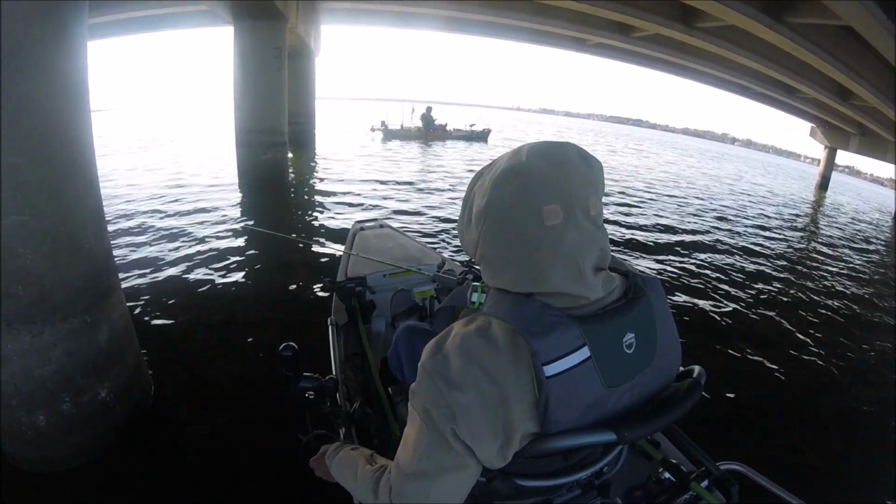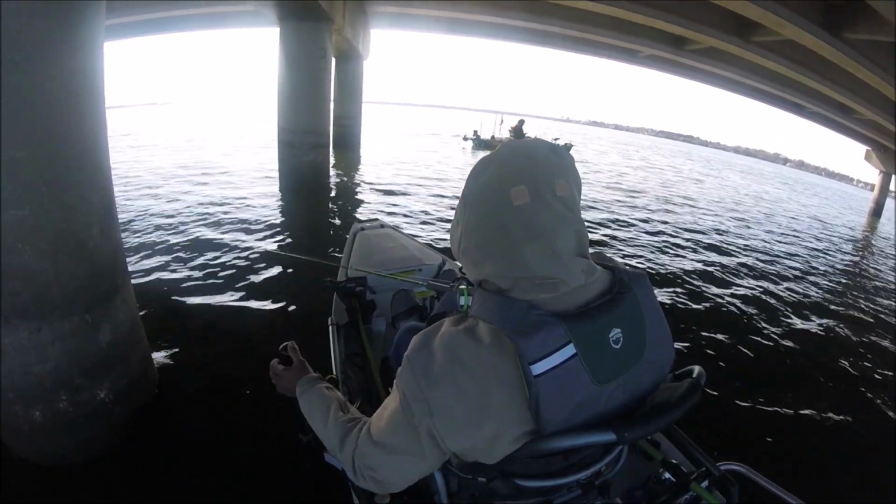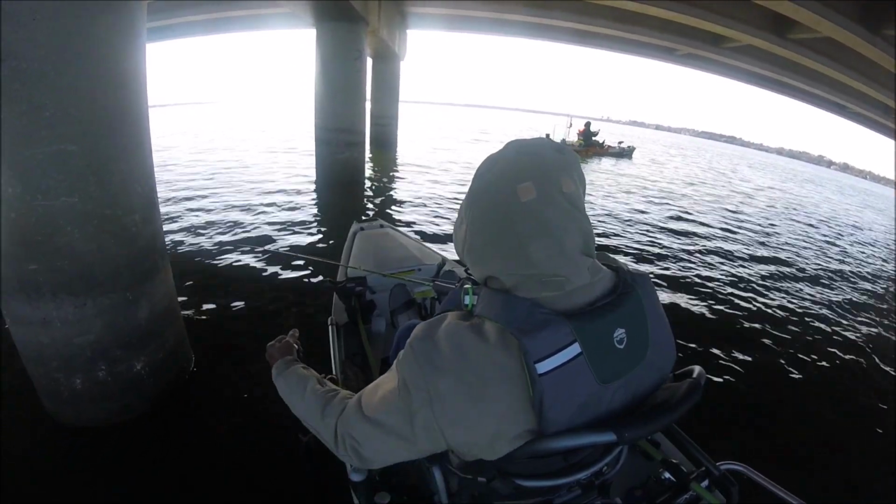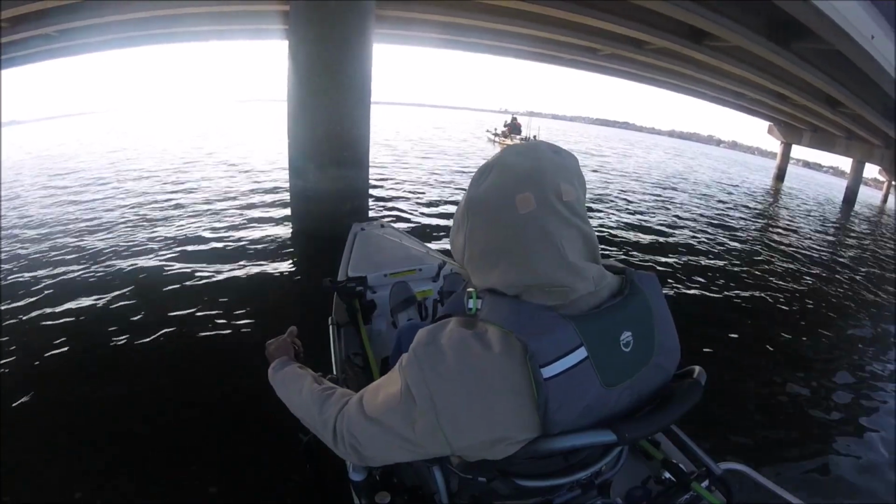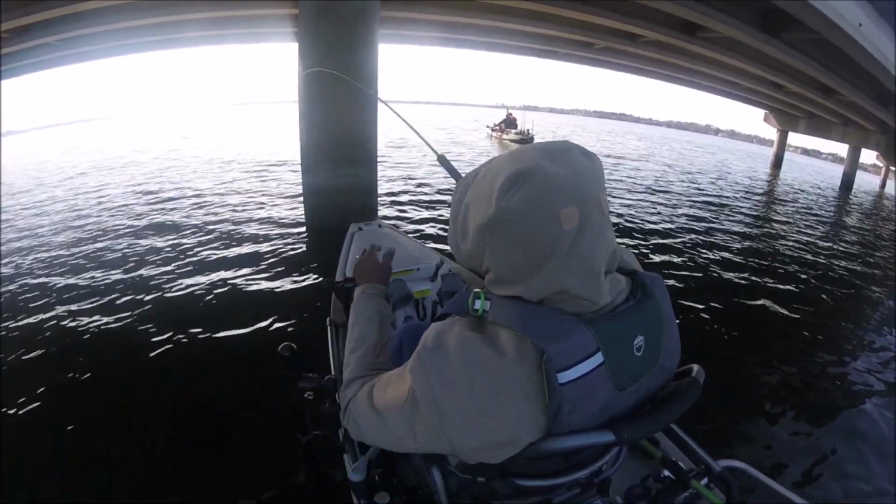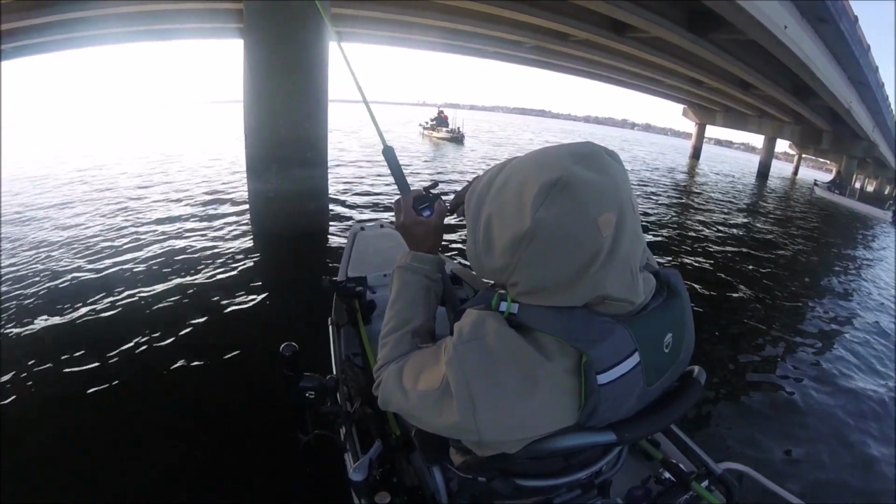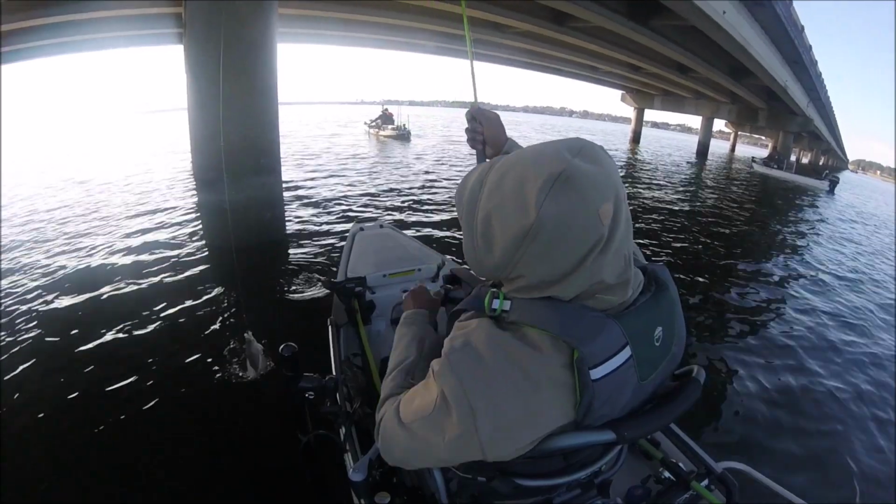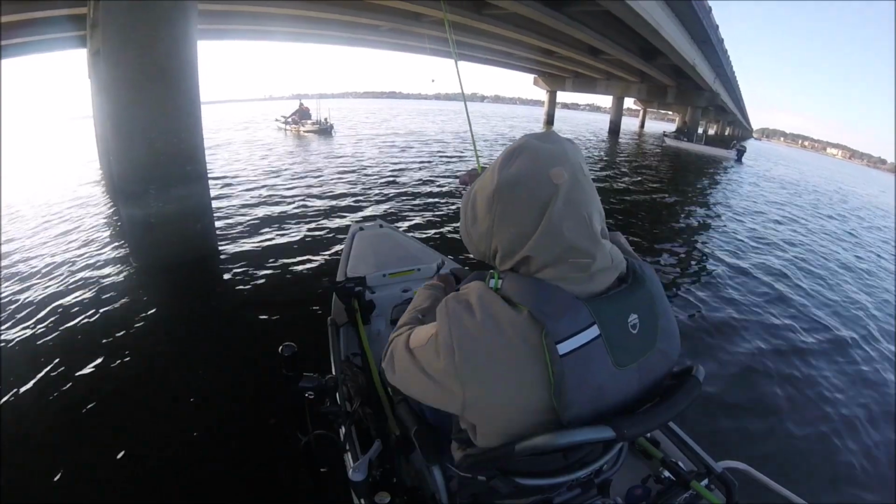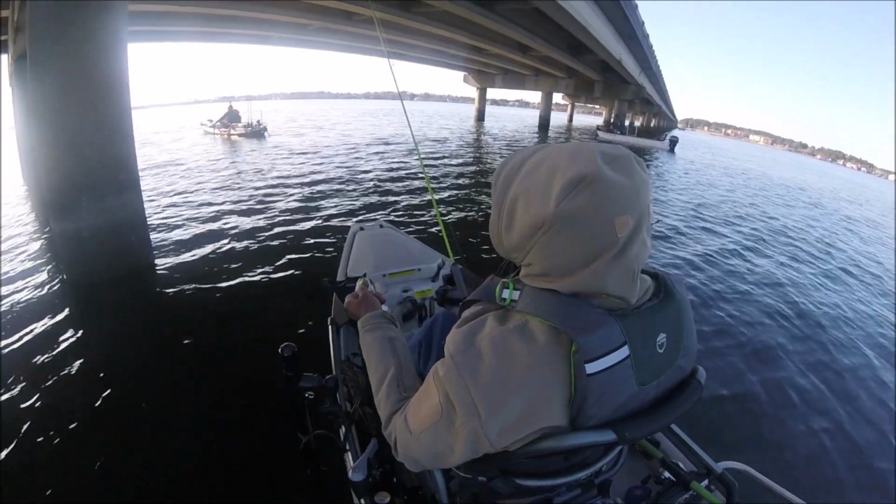Fish 28, 27, 26 foot deep. Ain't no fish down there, man. Ain't no fish down there, Fraser. Ain't nothing down there. Didn't you say wasn't nothing down there?